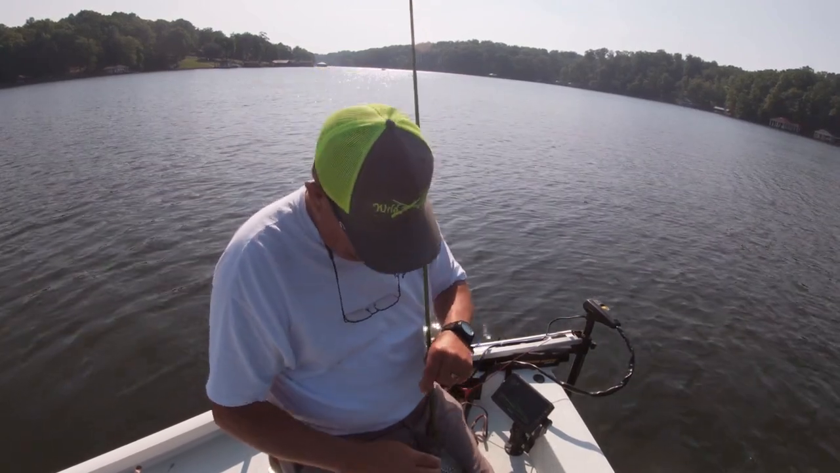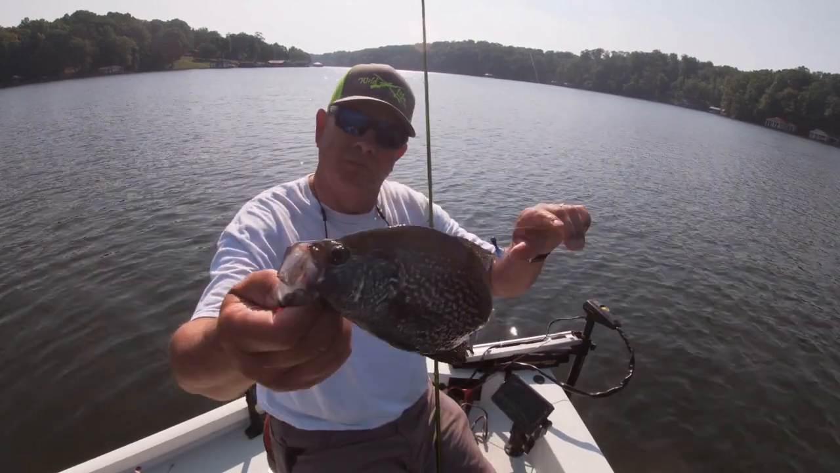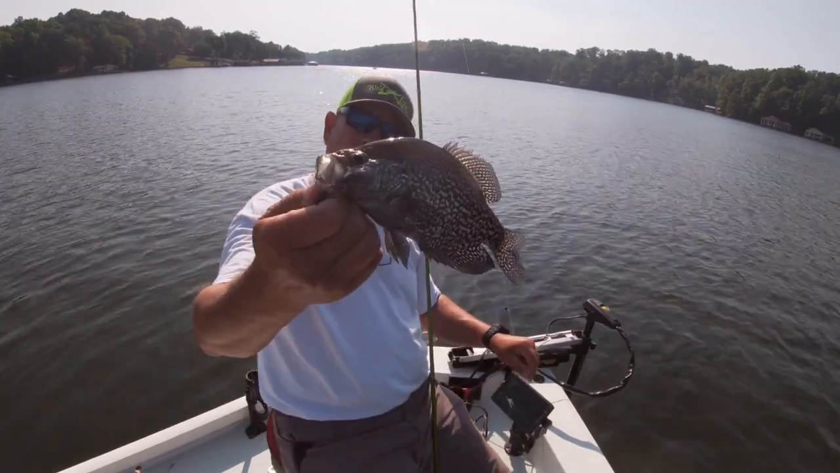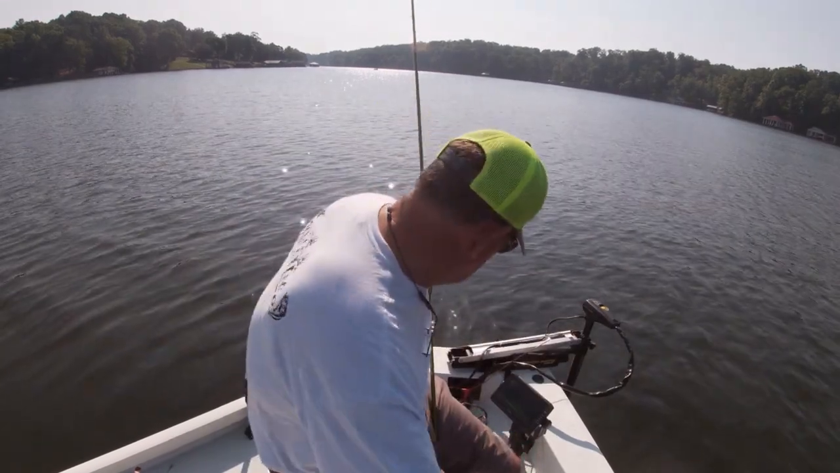Possibly they could be spawning around that structure there. Boom, pretty. He hit that little gray and black. Boom, beautiful fish, about 10 inches long.